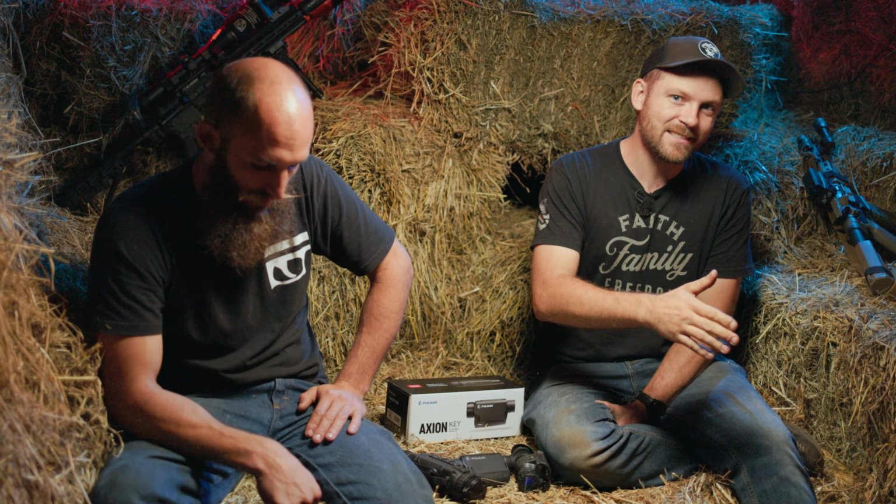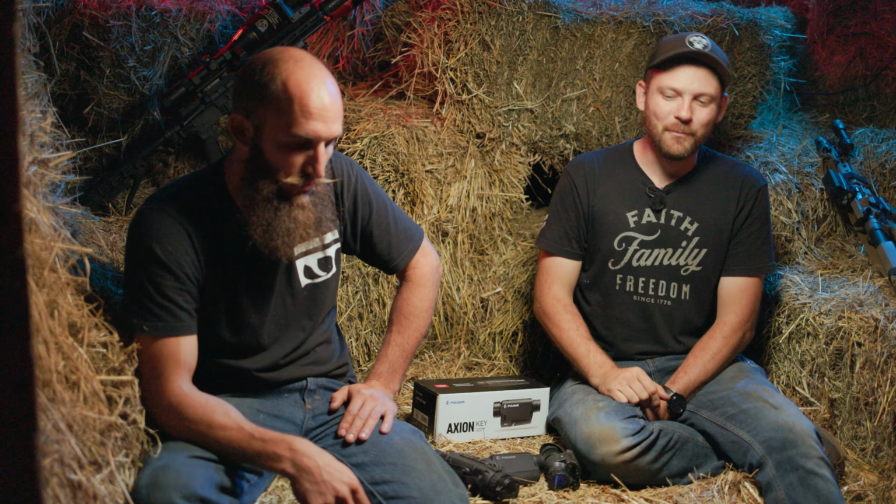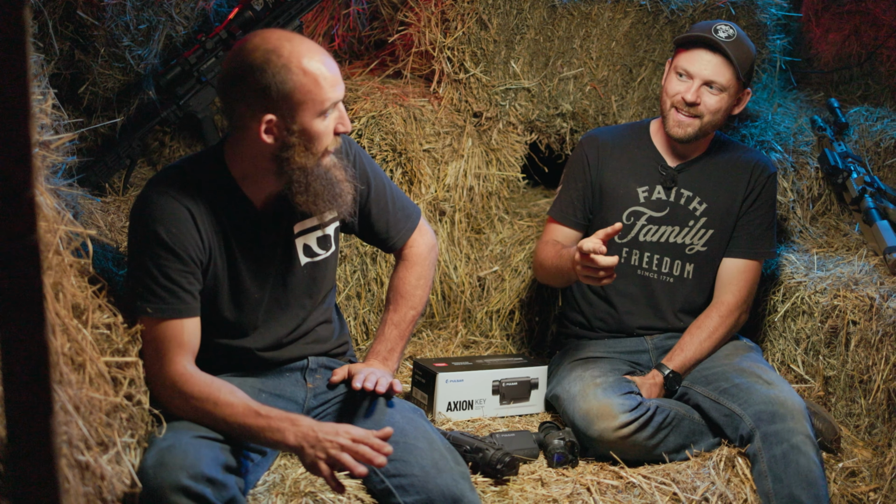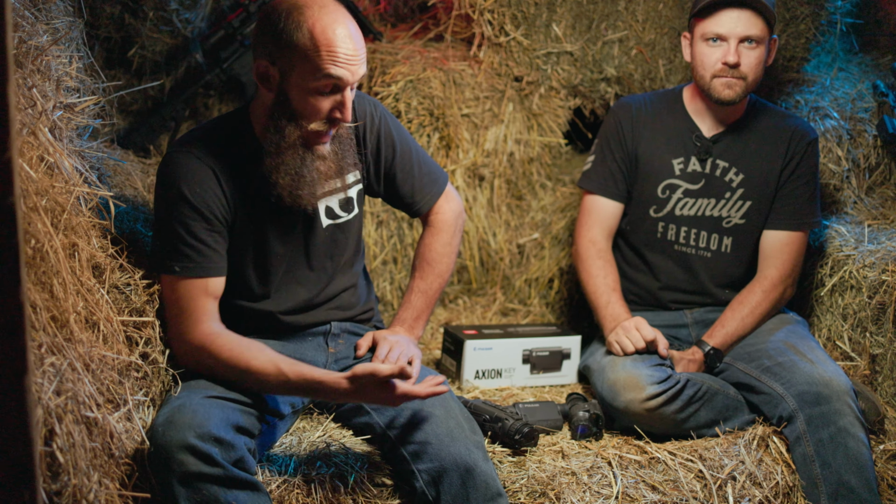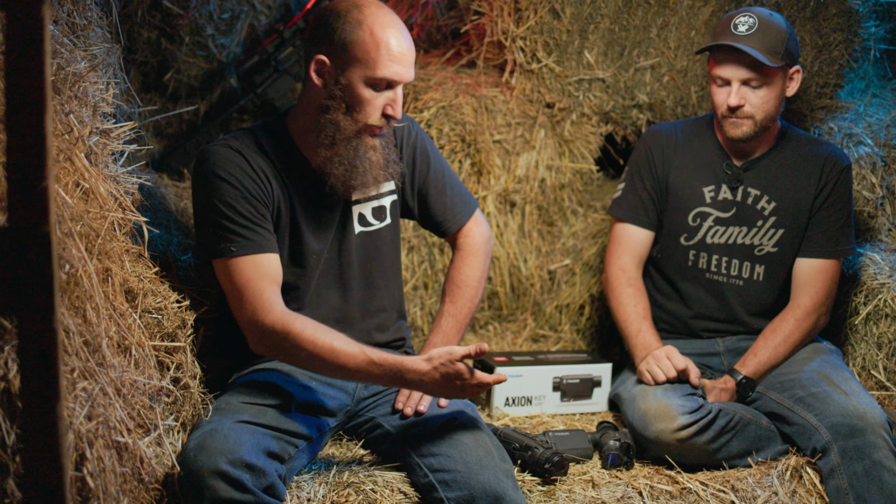They don't perform the best. We're never going to say that's the optic to go for. The Sightmark Wraith is what it is. It's an entry-level optic. If you couple it with a really good IR illuminator, it works. It allows you to get out in the field and spend some time with a gun and a handheld thermal if you choose to buy the handheld thermal first. And you can be successful with a Sightmark Wraith, as crazy as that sounds.